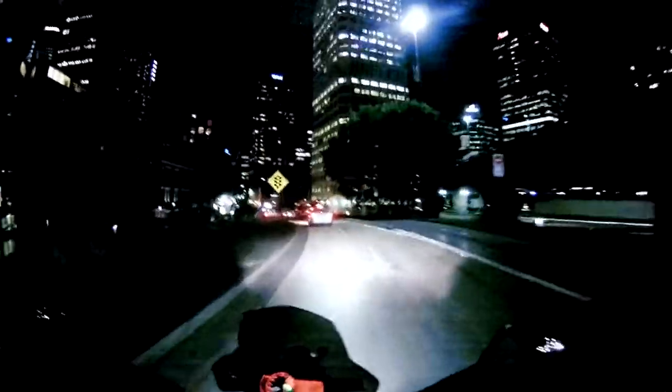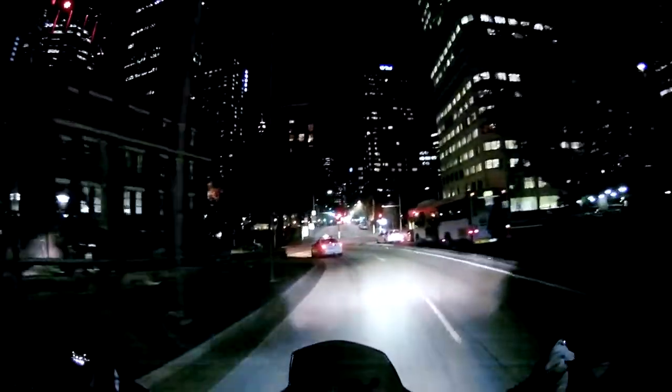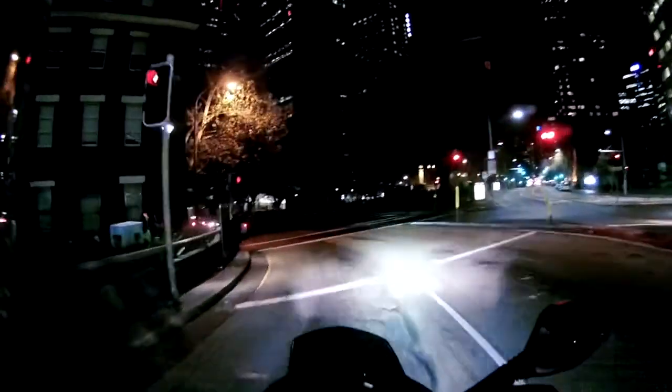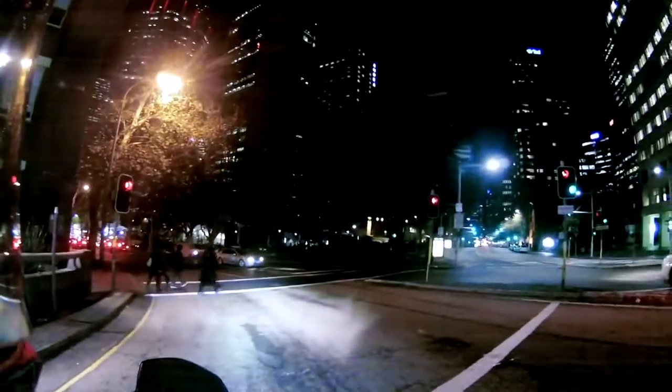Now this is the bottom end of town, as I say, it's near Circular Quay. Circular Quay's over to my left, as I said. And in the mornings, this is unbelievably busy. And once again, I get traffic lights.